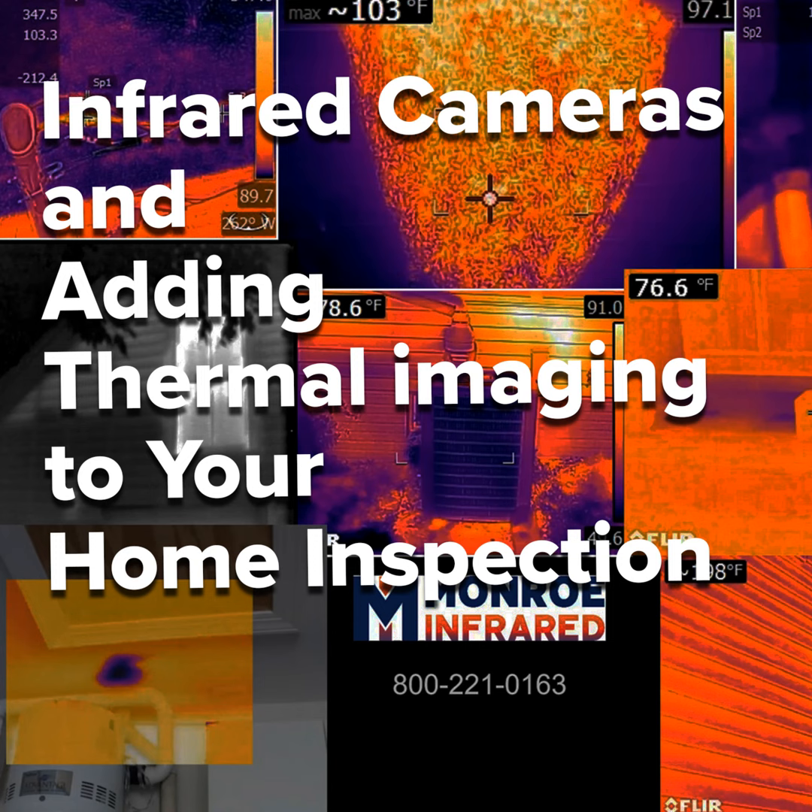Gas-fired appliances, refrigerator temperatures, radiant heating systems. Any camera will work for this. Electrical system inspections. That is an occupied house, and that is the electrical panel in that house with things running, no